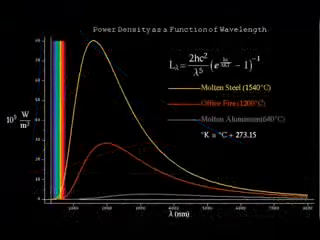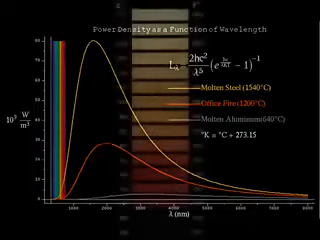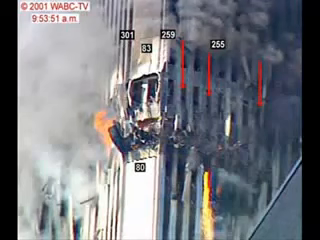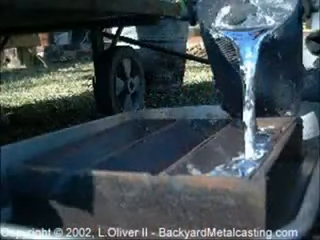Wien's law, which is a derivation of Planck's law of blackbody radiation, can be used to estimate the approximate temperature of an object based on the frequency or color of the light being emitted from that object. So even if this material was aluminum, they would still have to explain what heated it to over 2,500 degrees Fahrenheit to get it to glow orange-yellow like that.